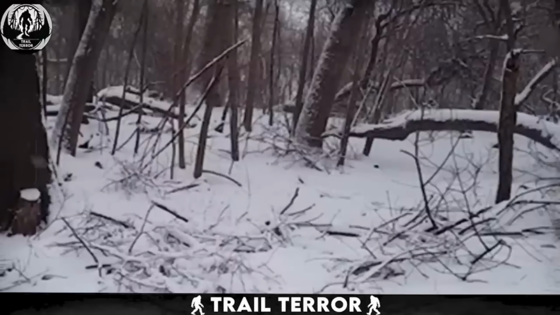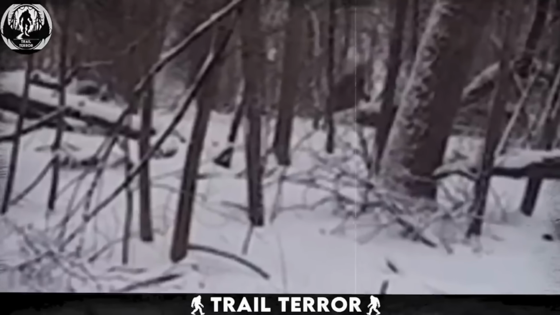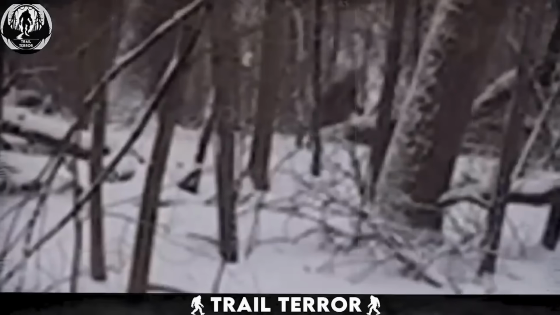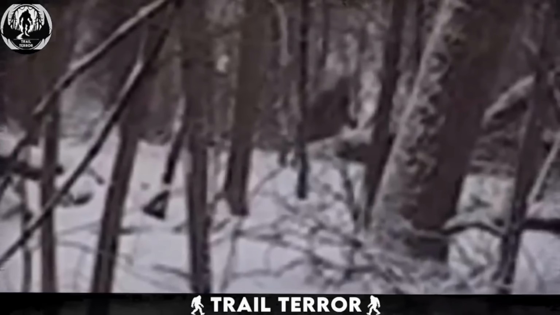In a video captured by a trail camera in the forest, as the snow gently descends, painting the landscape in shades of white and gray, the camera records a captivating scene. The subject of the footage is a large, black furry creature moving with purpose behind the trees. Its appearance and movement suggest a figure straight out of folklore, reminiscent of Bigfoot, a creature that has long inhabited the space between myth and possibility in the minds of many.